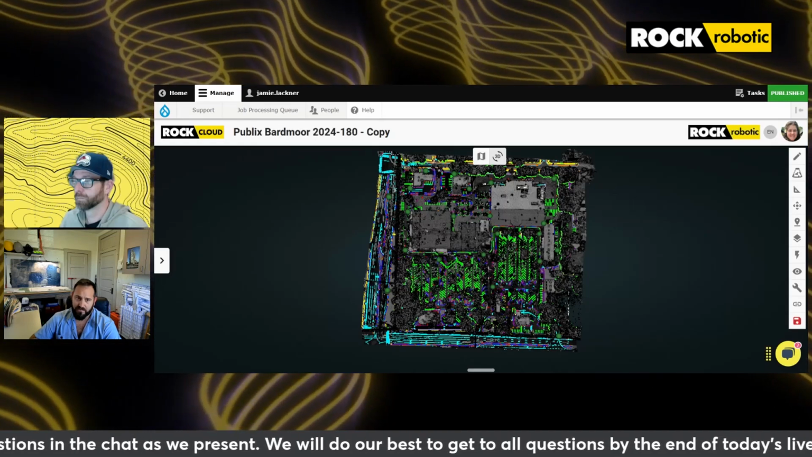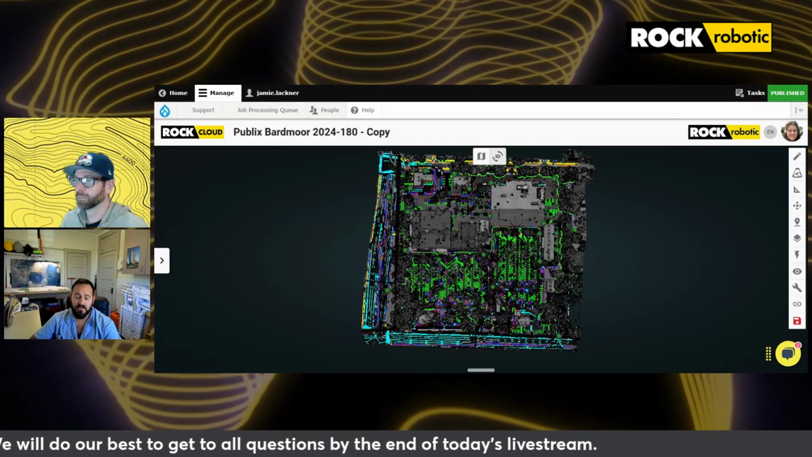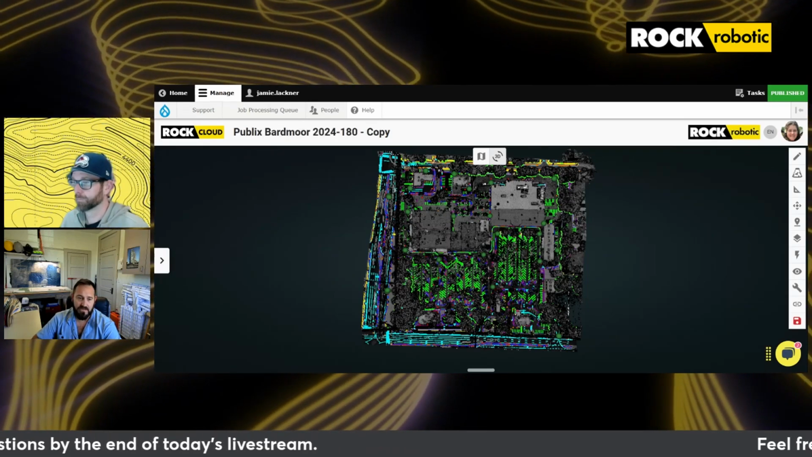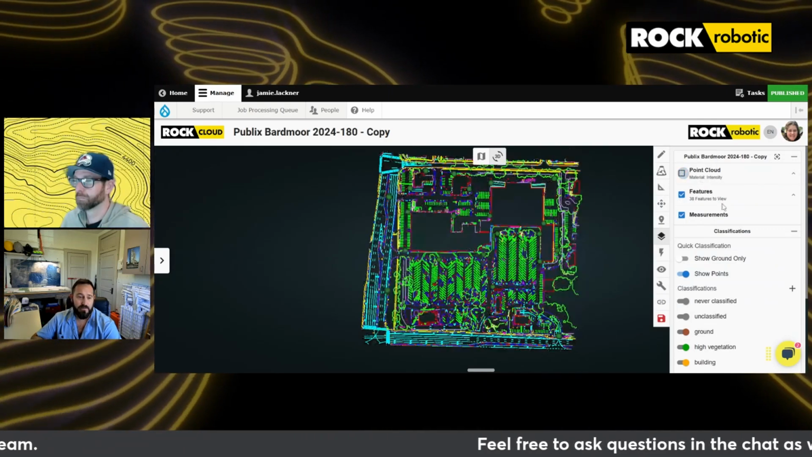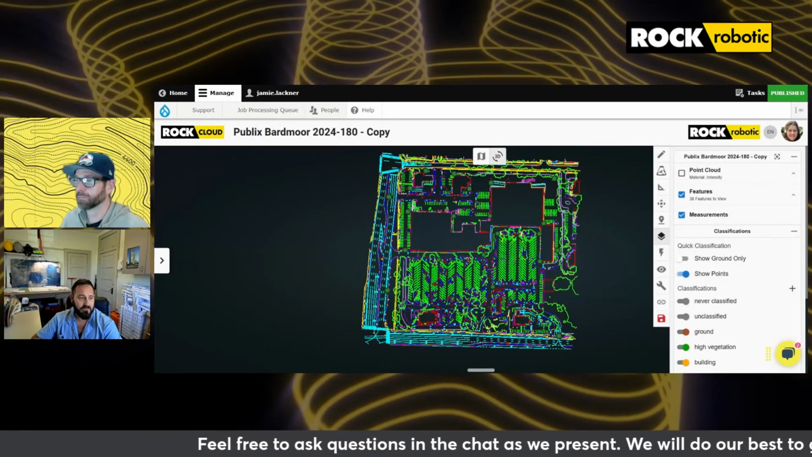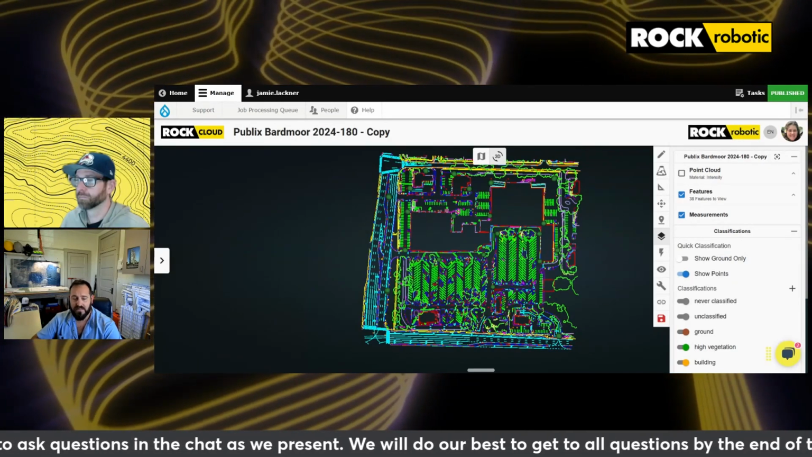So on top of all of the, because it's an ALTA survey, all of those stripes that you're looking at are all very important. They need to know exactly how many parking spaces there are, how many handicap spaces, how many motorcycle spaces. Do the sidewalks meet ADA? And so all this data that you're looking at there is